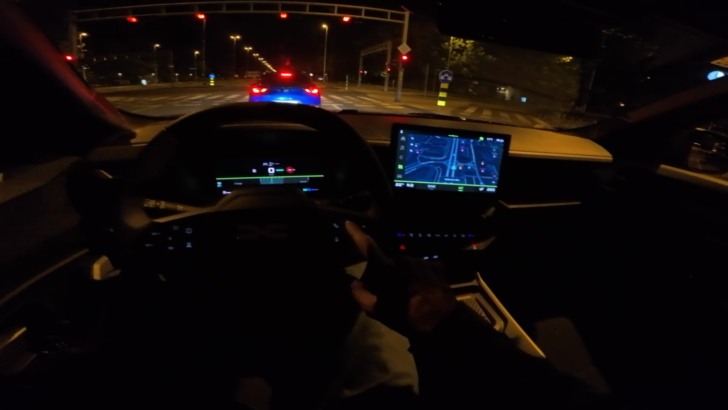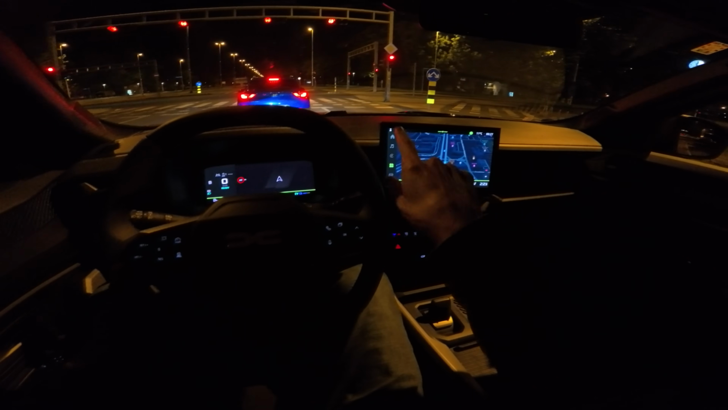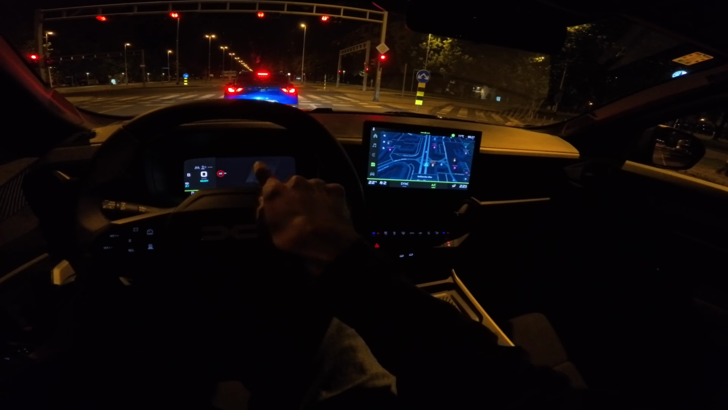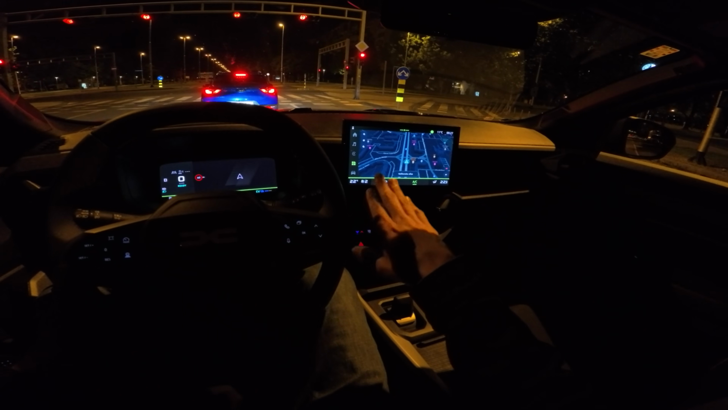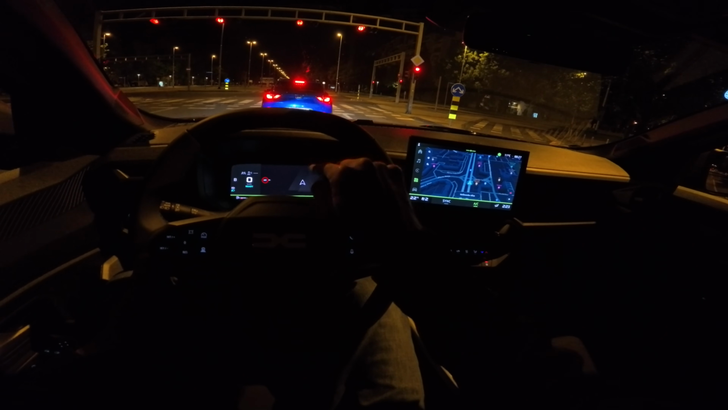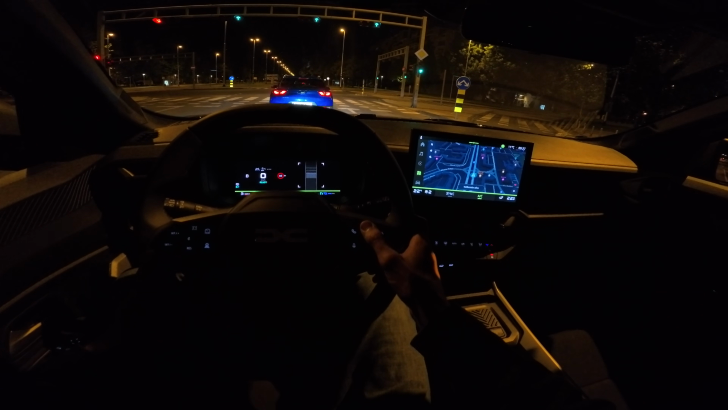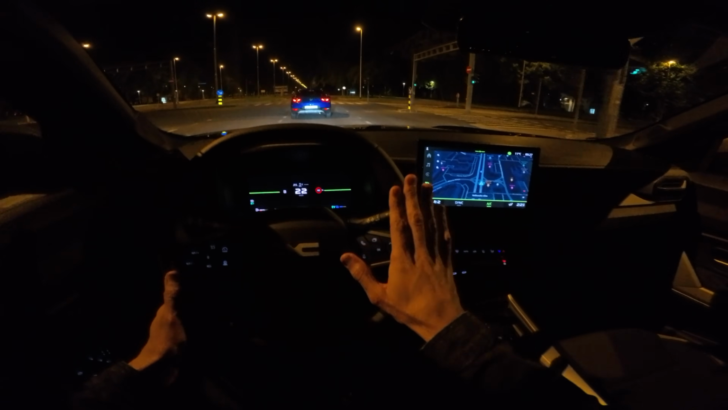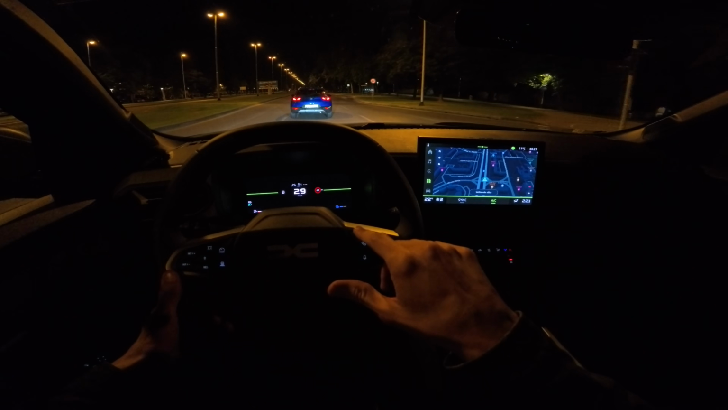One of the cool things here, but it doesn't work at the moment, is you should be able to put this map here, and if you use Apple CarPlay, there's a new version. I'm not sure if I have it on my phone or not at the moment. It should also be able to project that to the digital cockpit. At the moment it's not working for some reason, so don't ask me why. They just told me it's going to work by the time customers get this car.